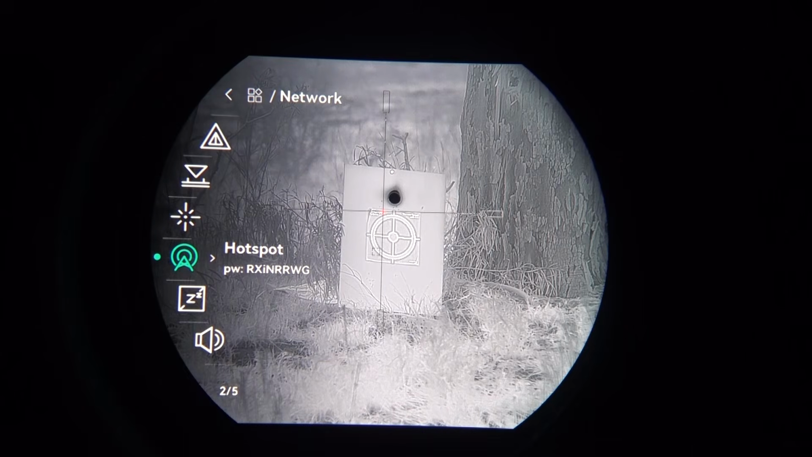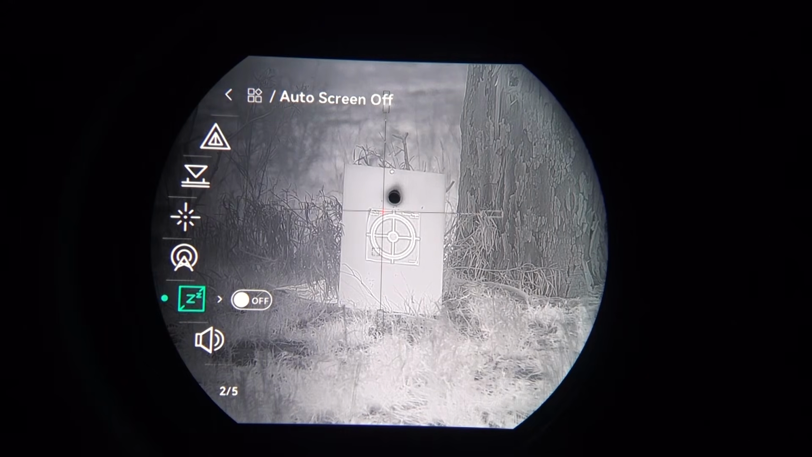Now, this will drain battery, so you don't want to have this on unless you're using it. Basically, when it detects that the scope has been laid down, or if it's on an excessive angle, the screen will turn into standby mode.